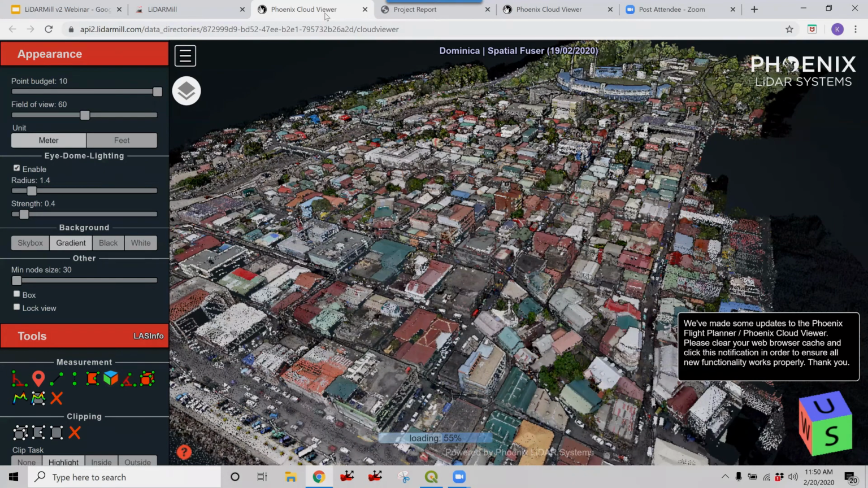Another question is, has there been any work checking the classification through LiDARMill versus TerraSolid, especially in heavily vegetated terrain? That's a great question. Yes, there has been lots of work. We did compare quite a lot, and of course, you always find data sets where automated classification will fail, and we're aware of that, and we don't plan on supporting 100% of all data sets.